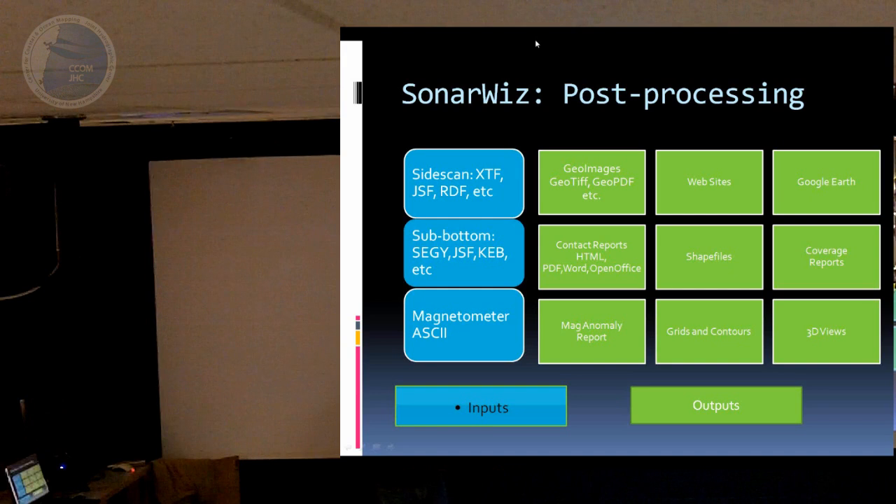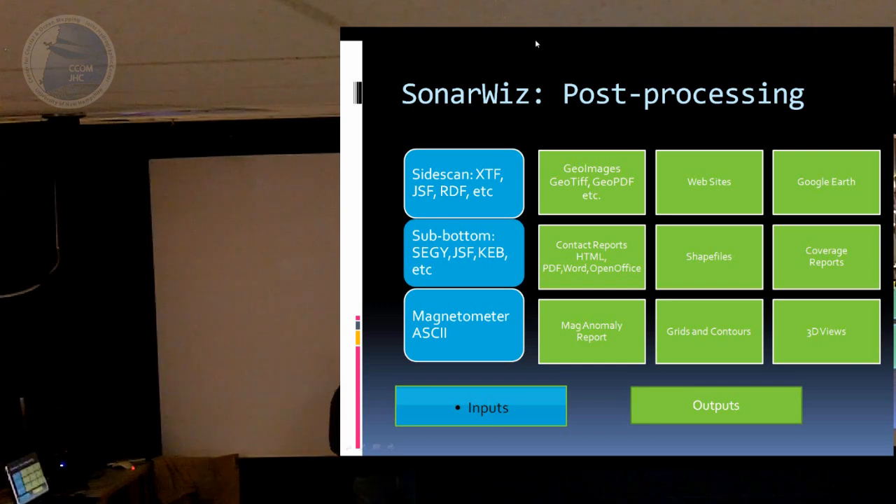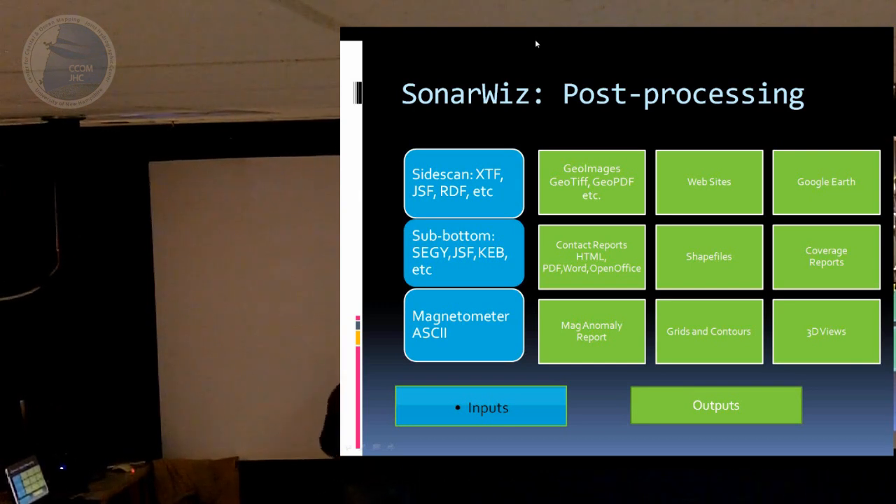Vectors, so things like points, lines, and polygons that you digitize, they can be exported as shapefiles and DXF files and KMLs. Coverage reports, how much area did I cover in my survey? How much area did I map? How much did this particular line contribute to the total cover? So we've got these little coverage reports that come out as Excel spreadsheets. Mag anomaly reports is pretty obvious. So if you go and digitize your mag anomalies or you auto detect them, you might want to get those out and generate those reports. Gridding and contouring, and then 3D views.